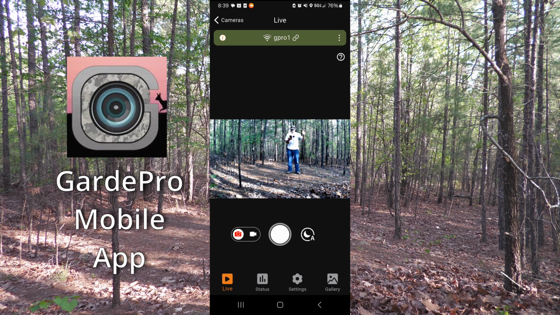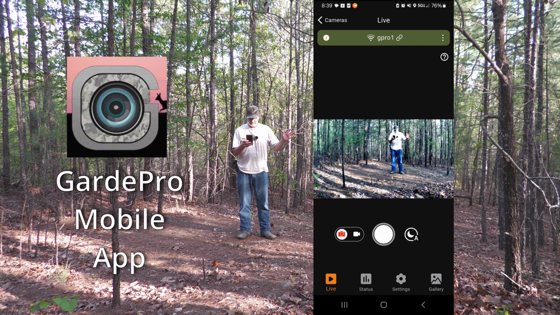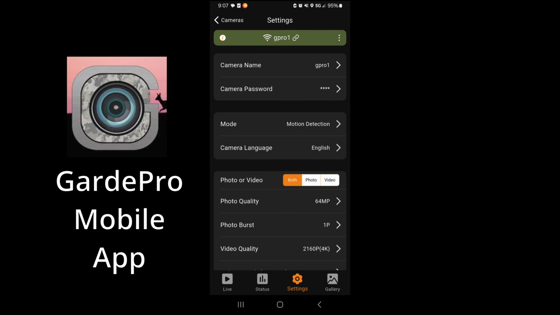On the live tab, you can see what the camera is seeing and make adjustments so it's pointing exactly where you want it. You also have the controls for taking a picture or a video and storing it directly on your mobile. The settings tab has all of the customizations. I'm not covering all of these, but just the main ones that we would normally use for hunting. All the settings are well defined in the user manual.